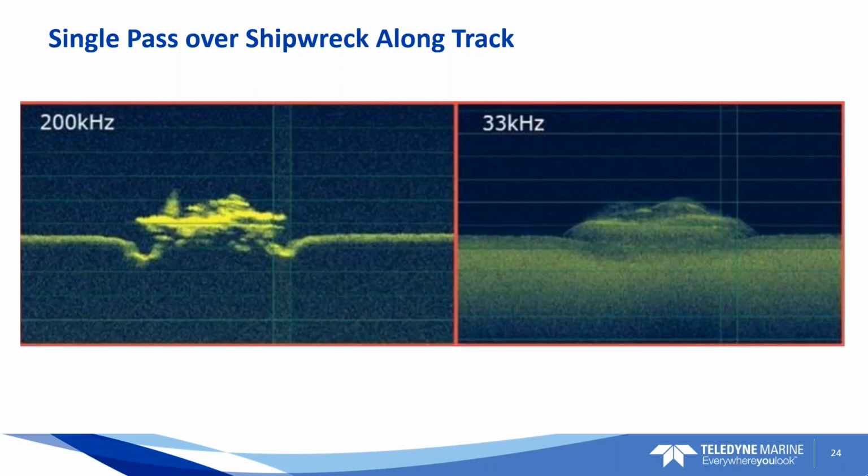This was passed to me, and it's of a shipwreck, a long track down the long axis of a ship with a 233 kilohertz. On the left-hand image, you can see that with that long track, it's got far more detail. Obviously it's a narrower beam width, so you have a smaller footprint on the bottom. It's showing a higher level of detail than the 33 kilohertz.